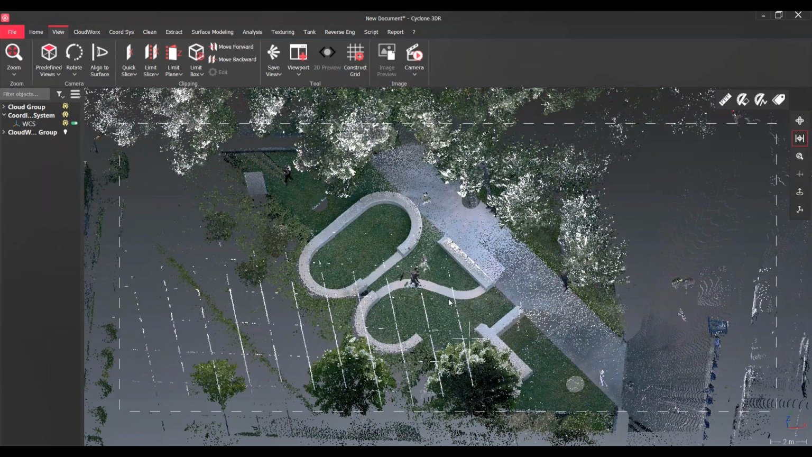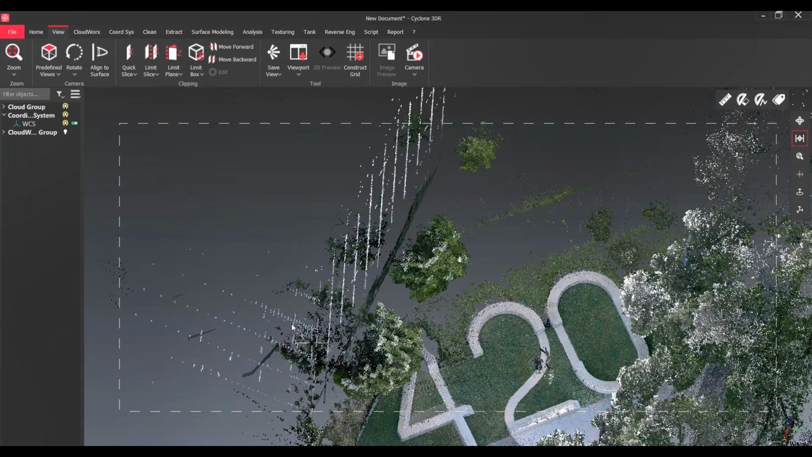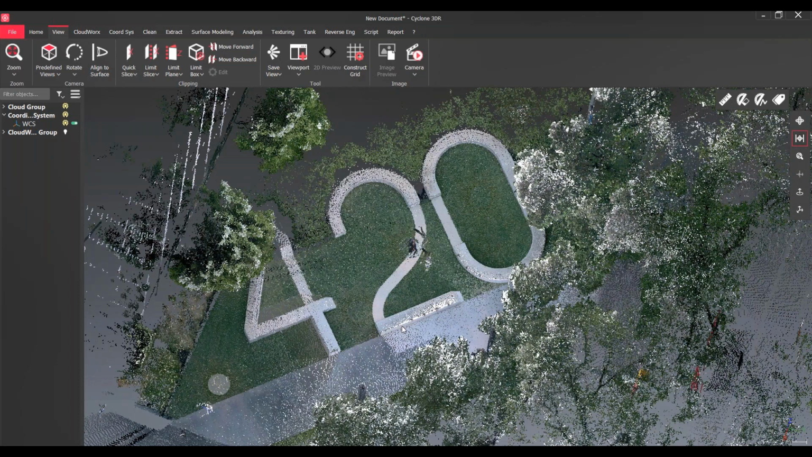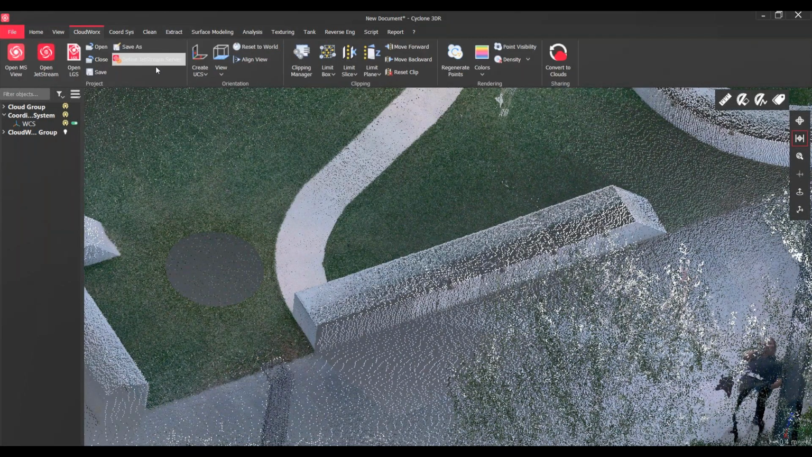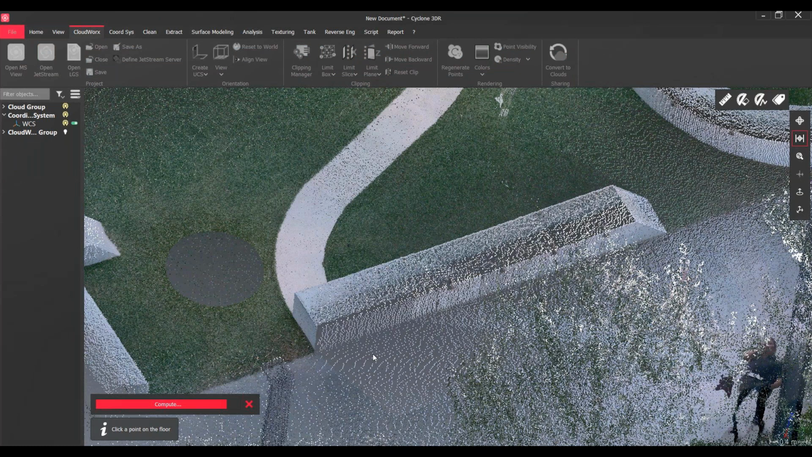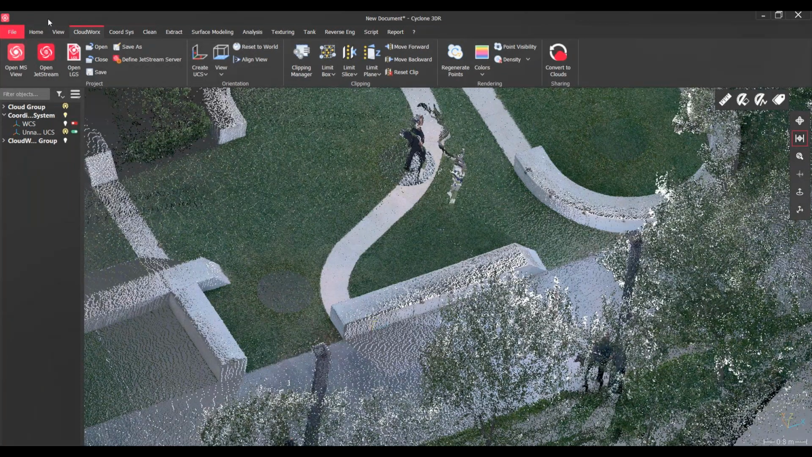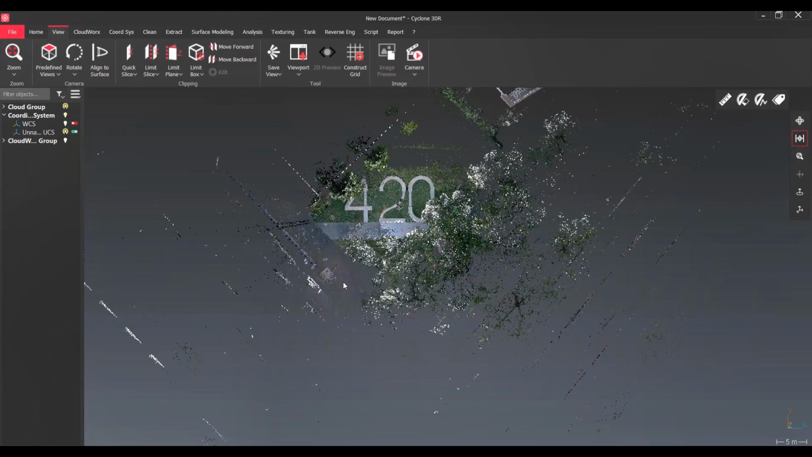So one of the things that I generally tend to do is create a quick user coordinate system. In the CloudWorks menu tab, we can create a quick UCS. There are a number of different ways we can do that. Here I'm just going to use a wall and floor. So I've clicked a point on the ground. The software is determining where a plane is, and then I click a point on the wall, and that creates a new user coordinate system there. So now, when I go to the top view and zoom out a bit, you can see that the orientation is a lot more user-friendly.